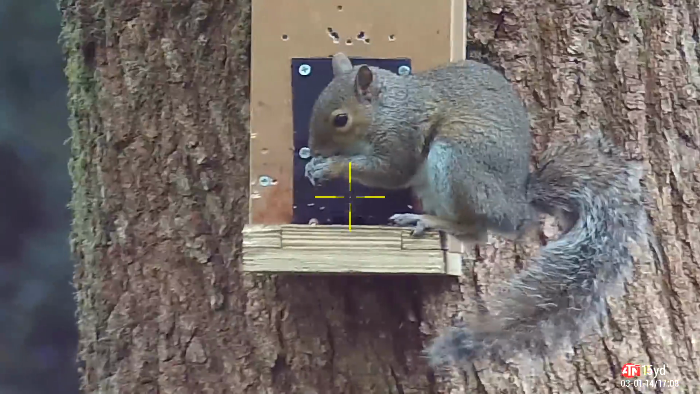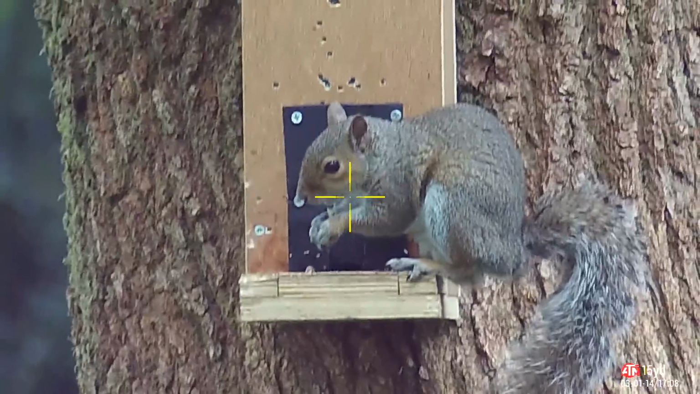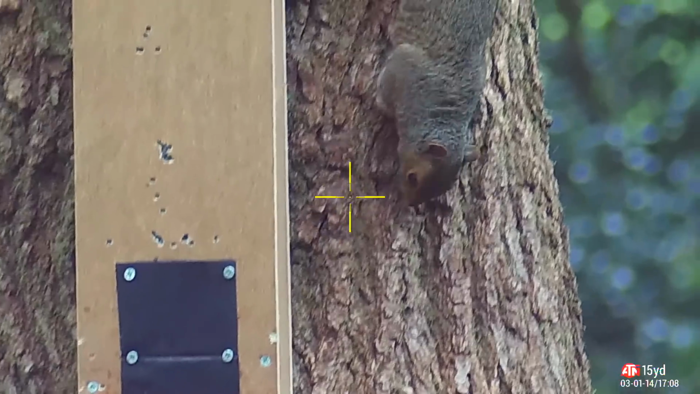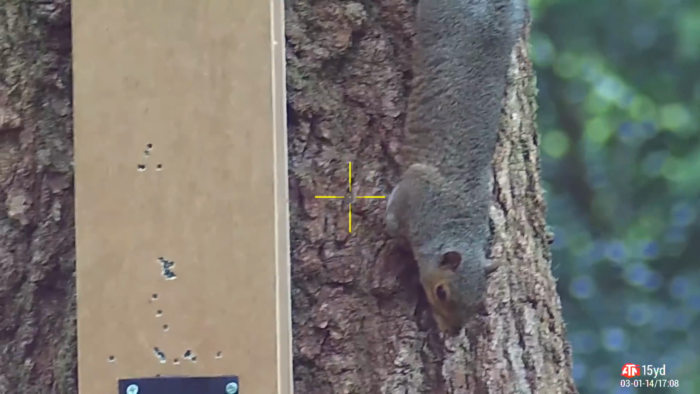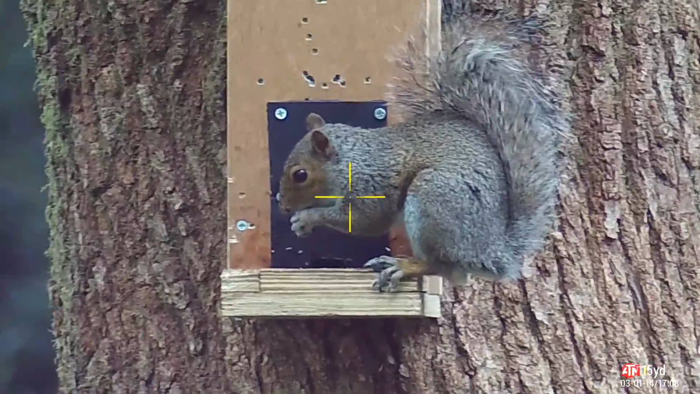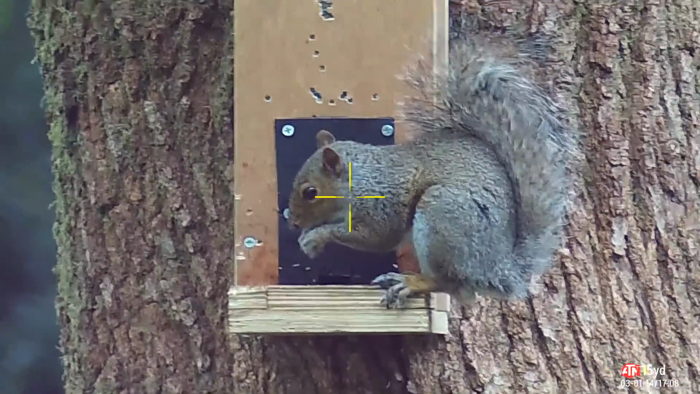As you can hear there, the Air Arms HW110 sub 12 foot-pound rifle is absolutely deadly silent as the first jittery squirrel got off the feeder. The second squirrel, a slightly less dominant squirrel, was waiting in the wings to get a nut, which was a fatal mistake.